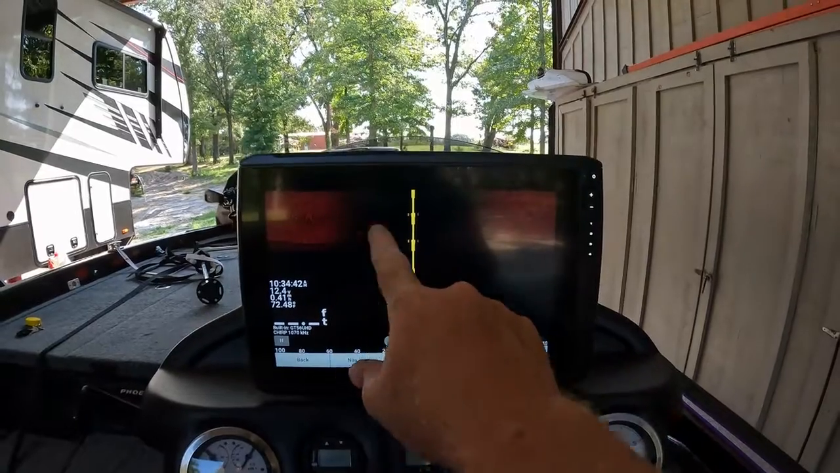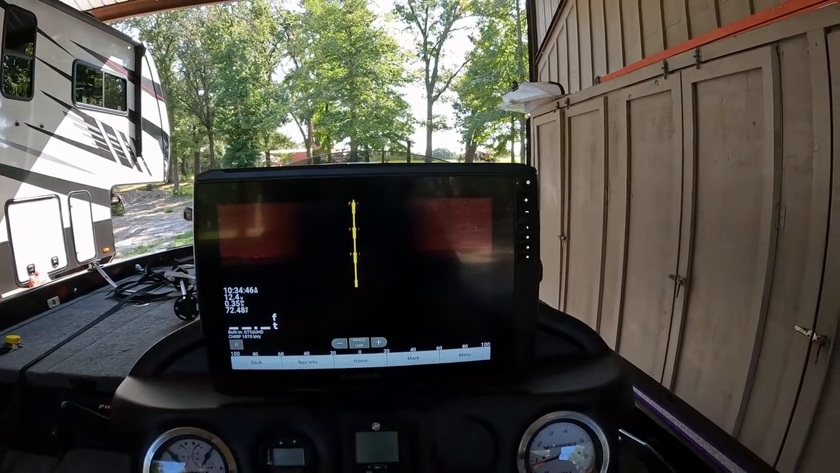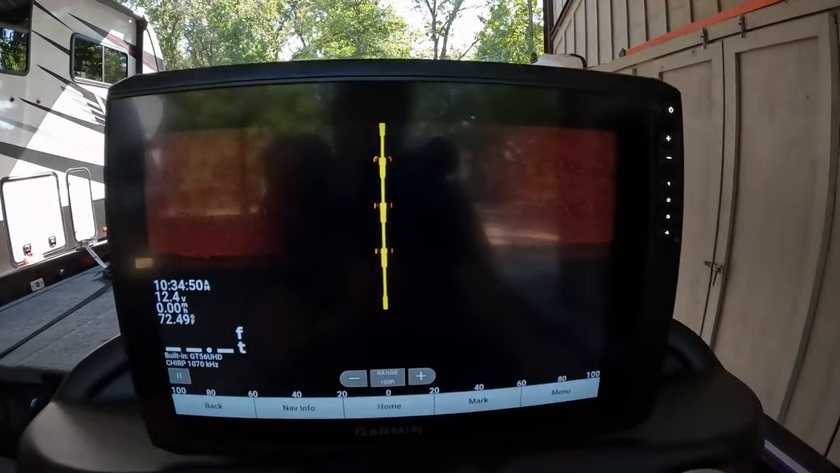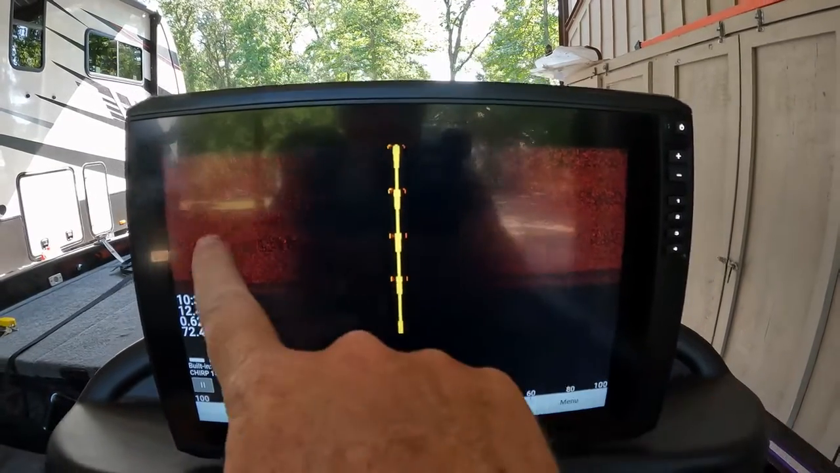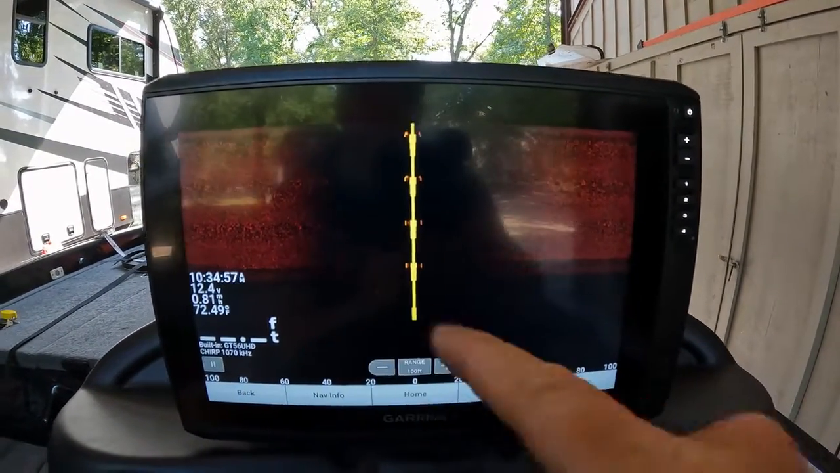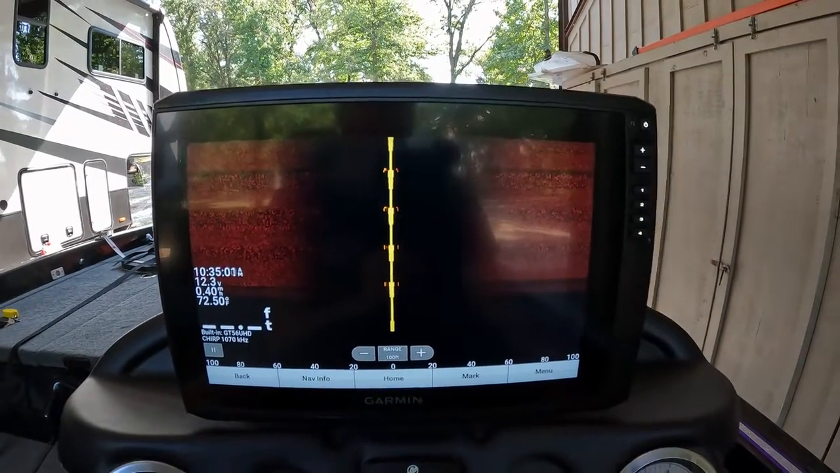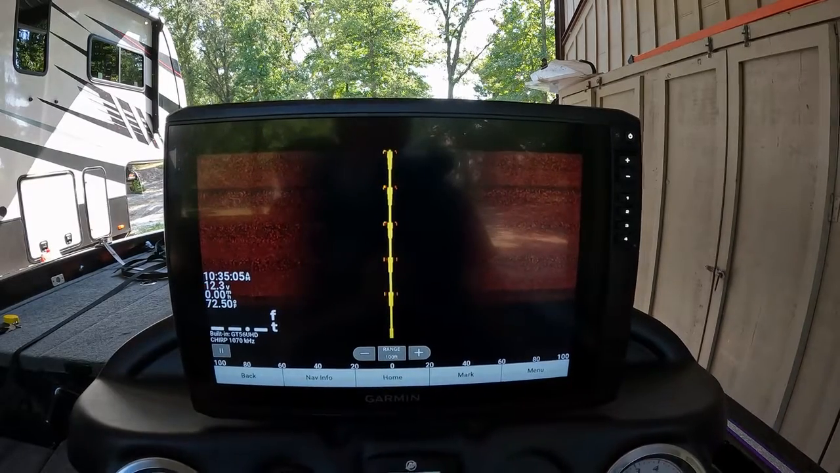Hey, look there, I got imaging now on both sides, so that's fantastic. I'm not sure if y'all can see that or not, but we now have imaging sitting here in my shop, where before this was completely blank. So I think we've got the problem remedied there.